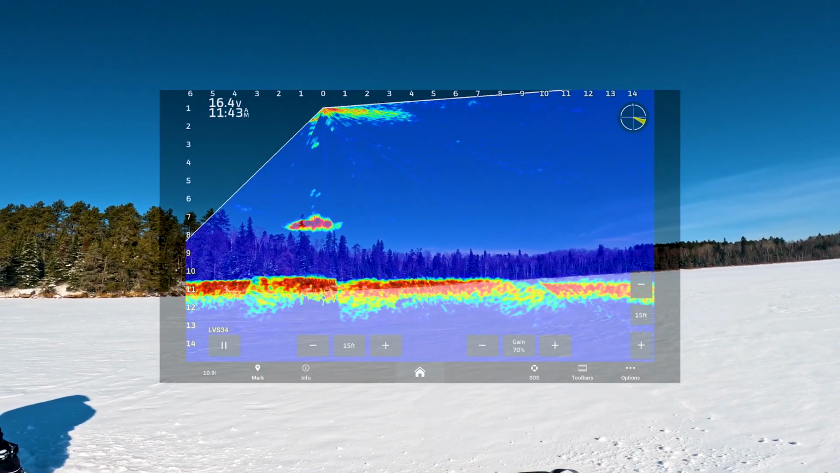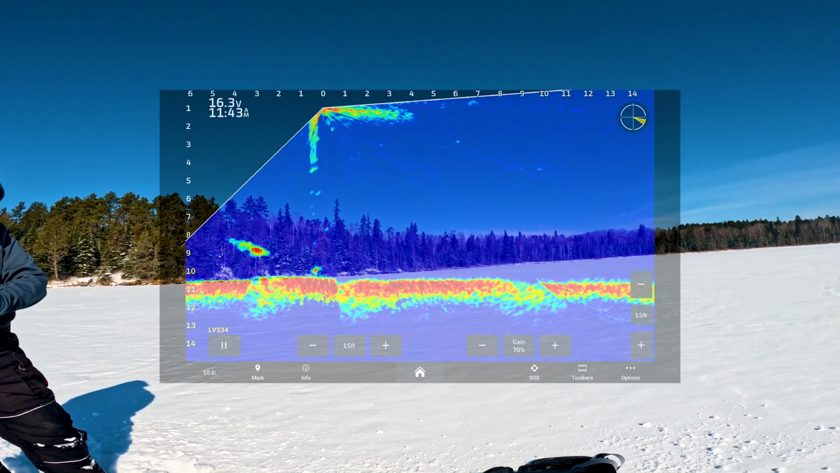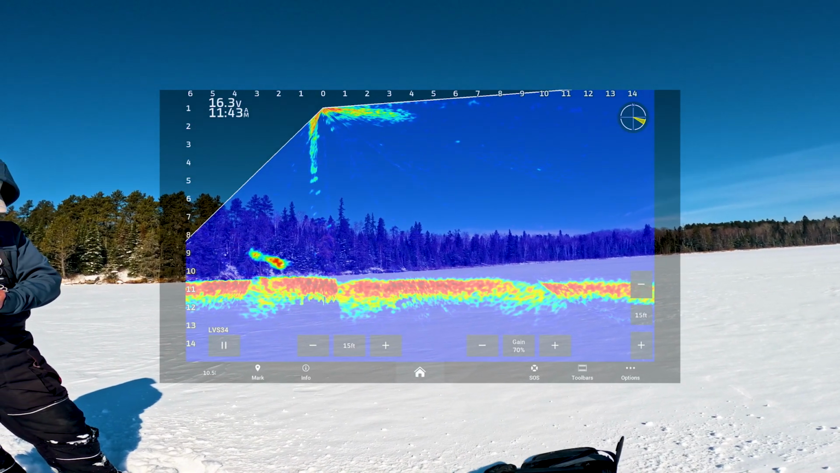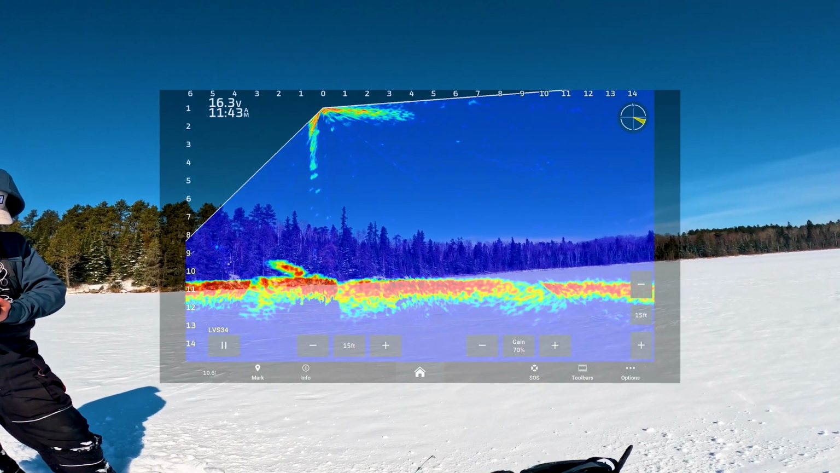I'm gonna drop it past him. I just spooked him. Oh, he's coming down. He's coming down. Maybe he'll eat it out of the mud. Tap in the mud a couple times and lift up. Oh, he's interested.